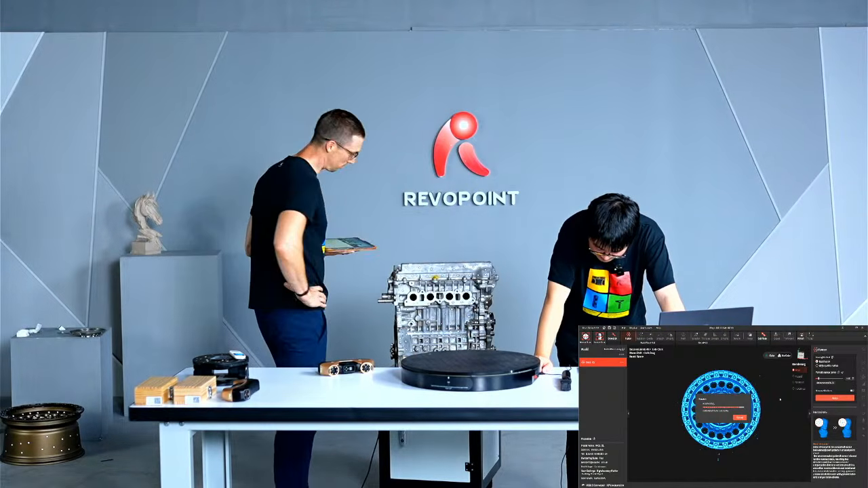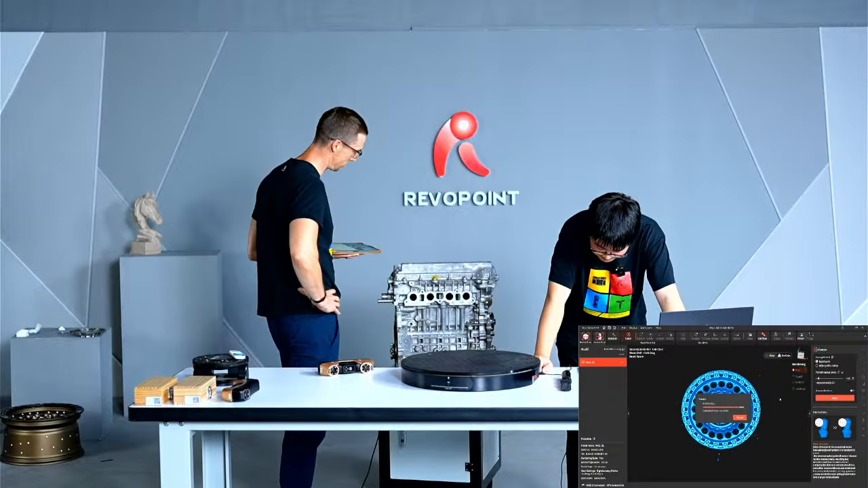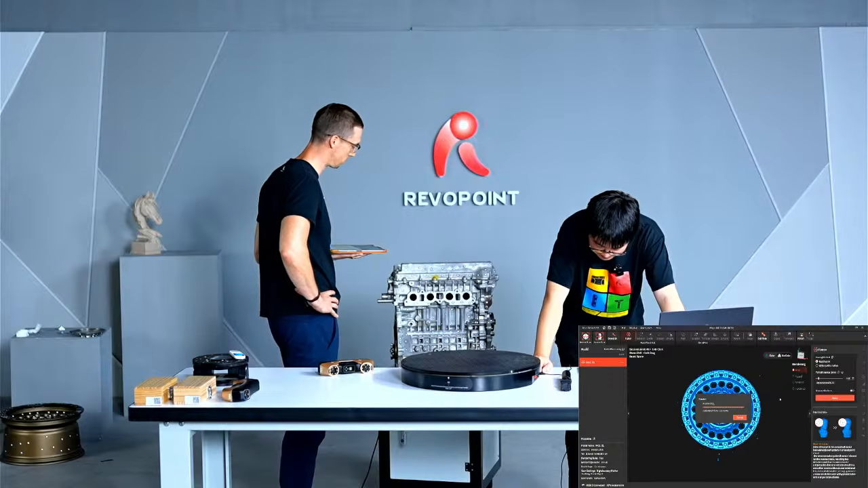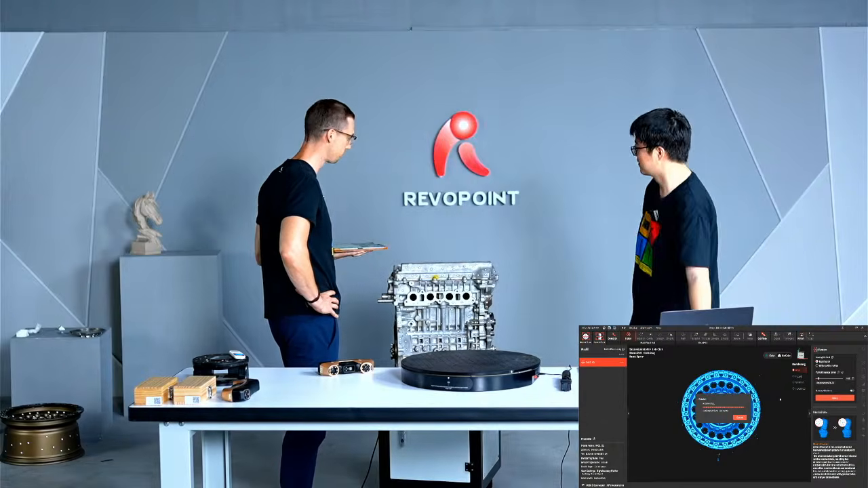Yeah, this is a good example, again, of needing all the functions. Cross lines to capture it fast, parallel lines for all the nooks and crannies, lots of holes.